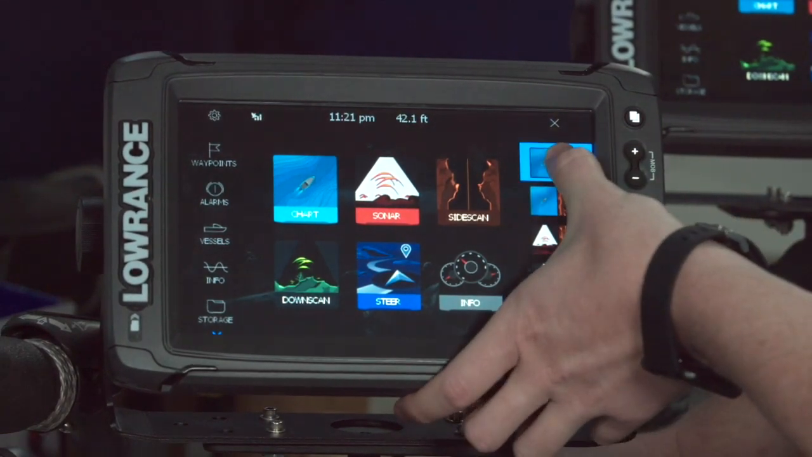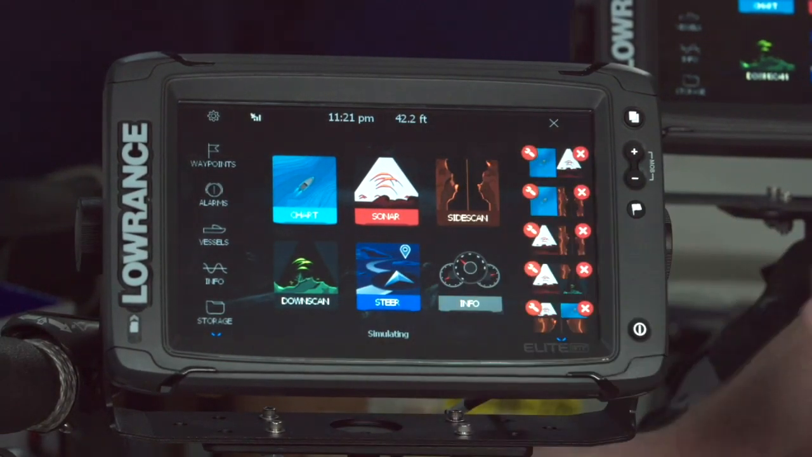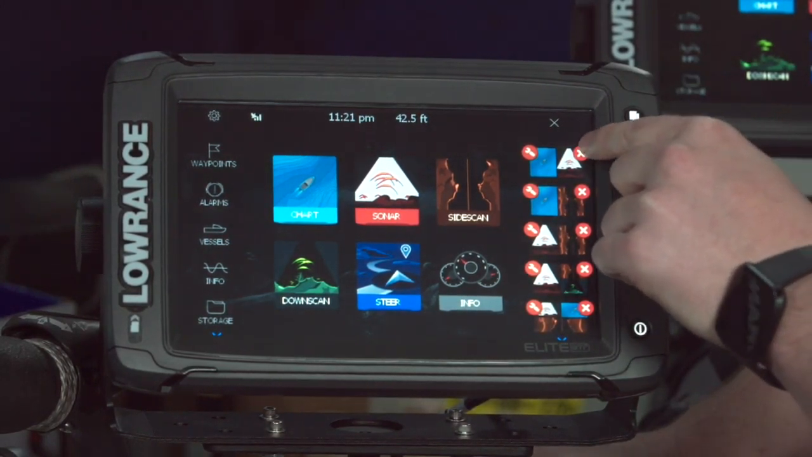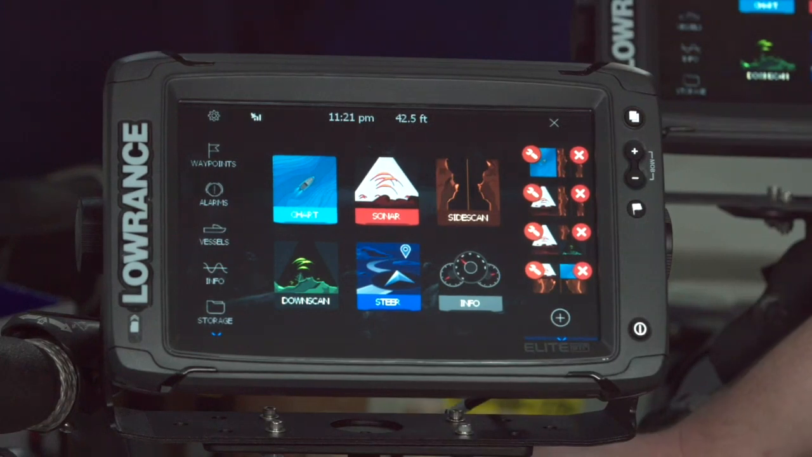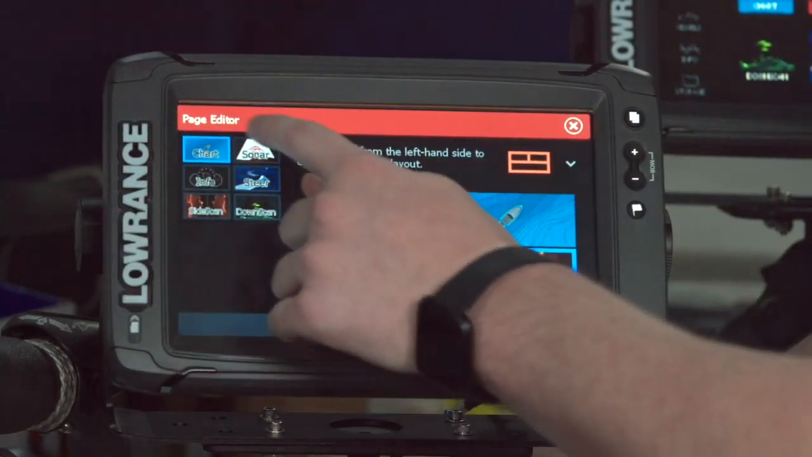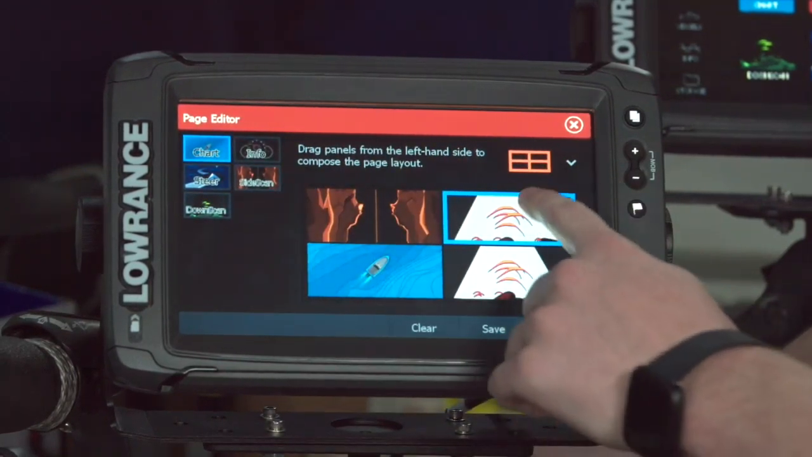You can also press and hold any of these to edit them. So if I know I don't ever want to see this chart and sonar split screen, I just click the X right there and it deletes it away from me. Or if I want to edit one I have in here, I click the wrench, and now I can come in and I can customize this back with anything that I want.